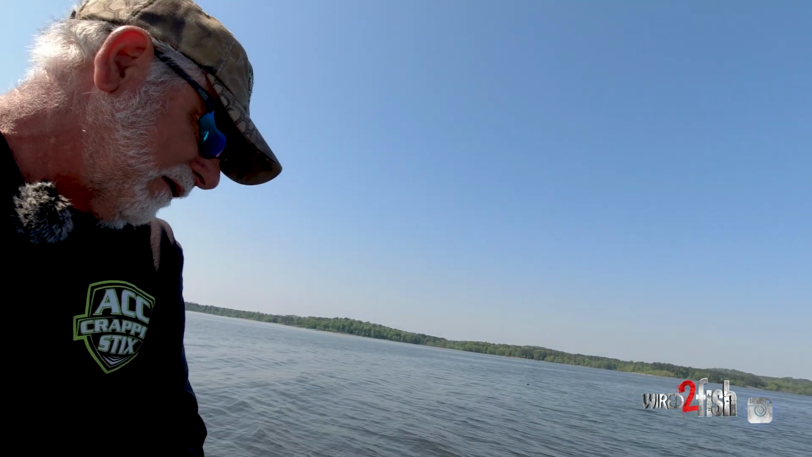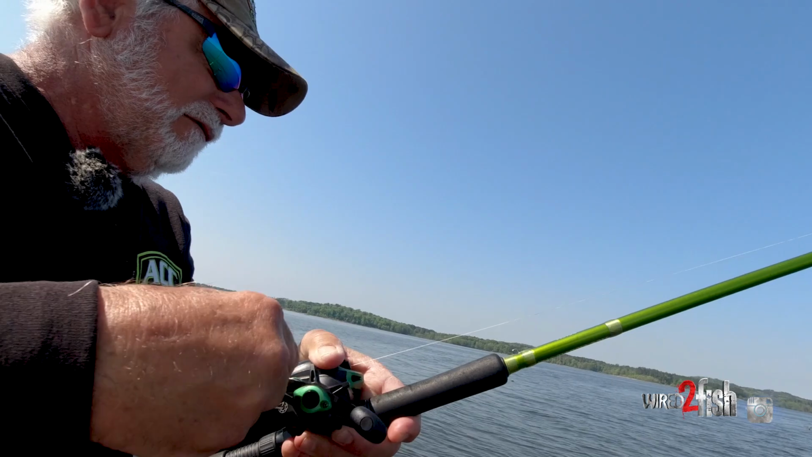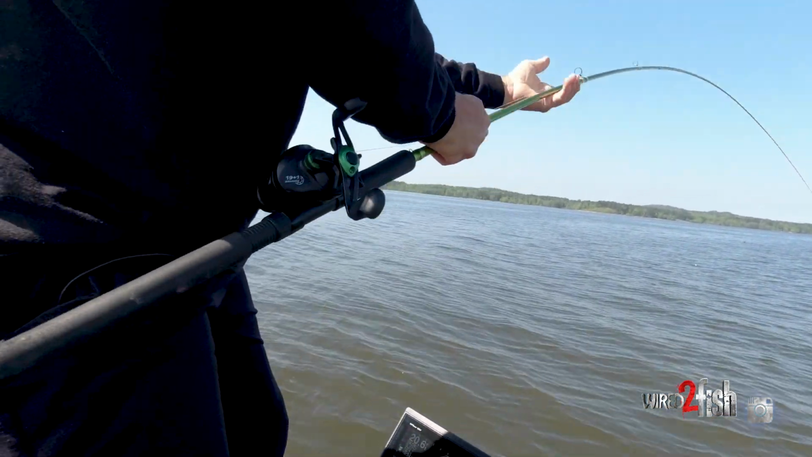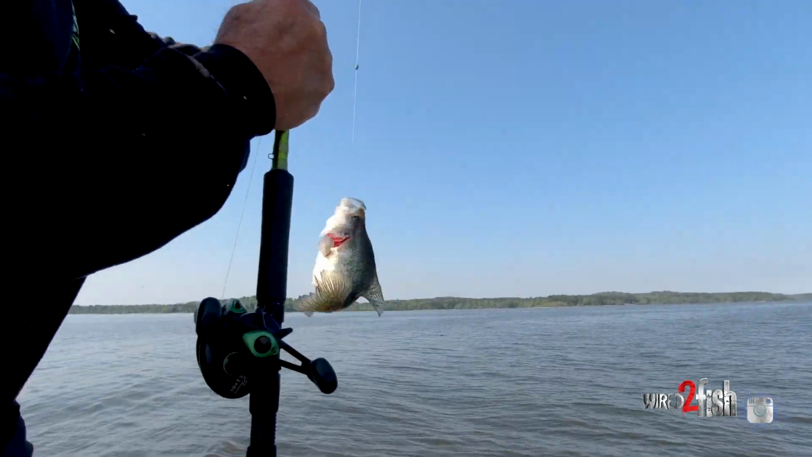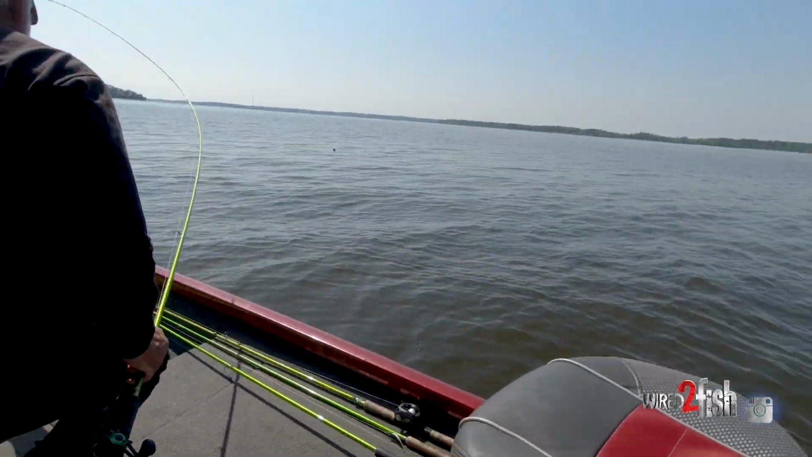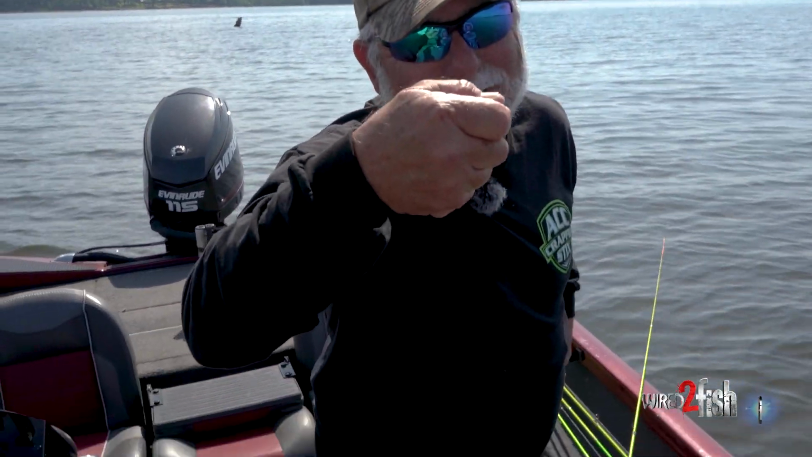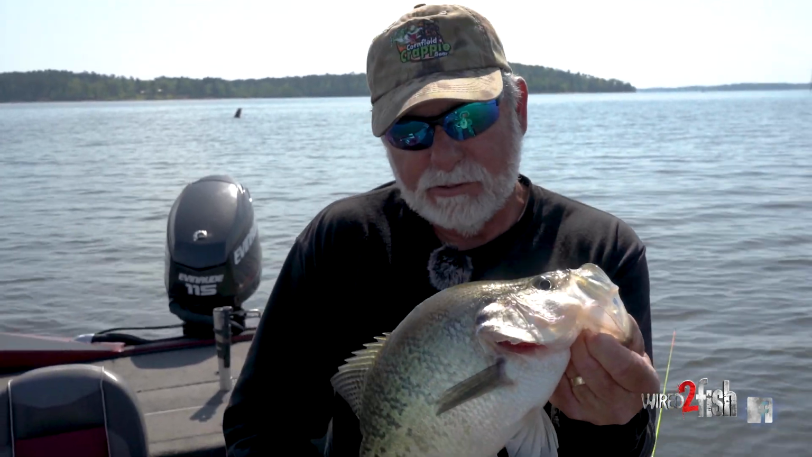And then hope he will come up and bite. Oh, come here, buddy. That's a good one. That's a go fish right there. That's a go fish there. Man, isn't that a big one? Nice. That's a pretty fish there.